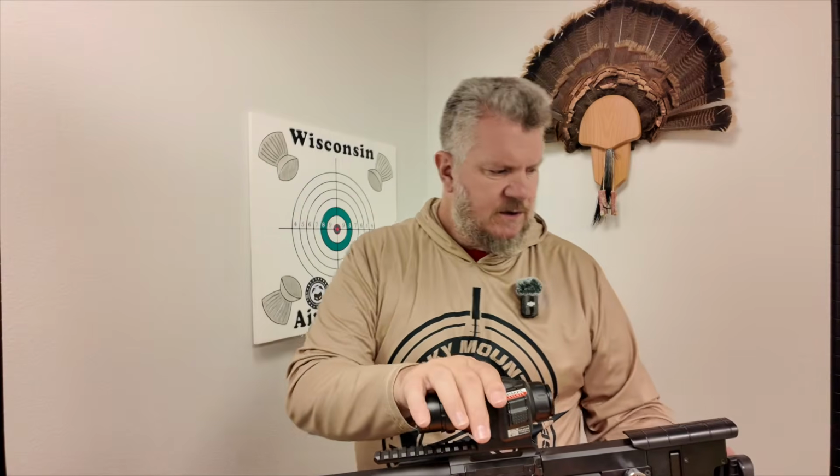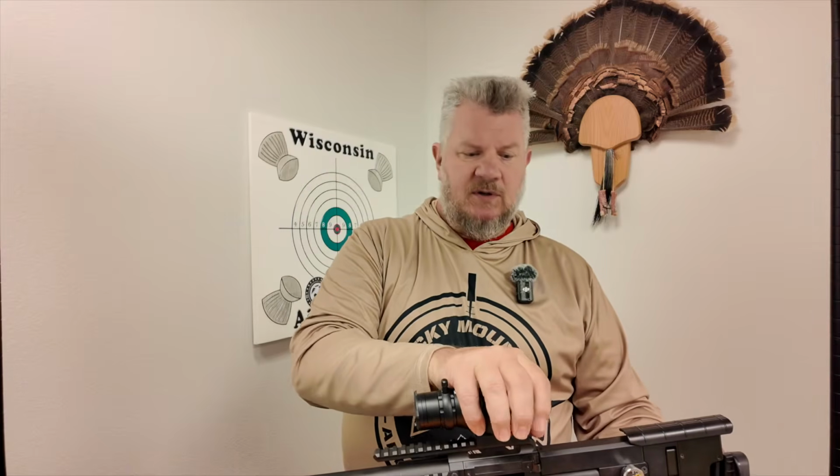There may be a clip or two in those color palettes, but I tend to pick one that just works for me and lets me see what I need to see easily. I'm just not into the funky colors all that much. So most of what you've seen is white hot or black hot, and you can obviously tell the difference between those two.